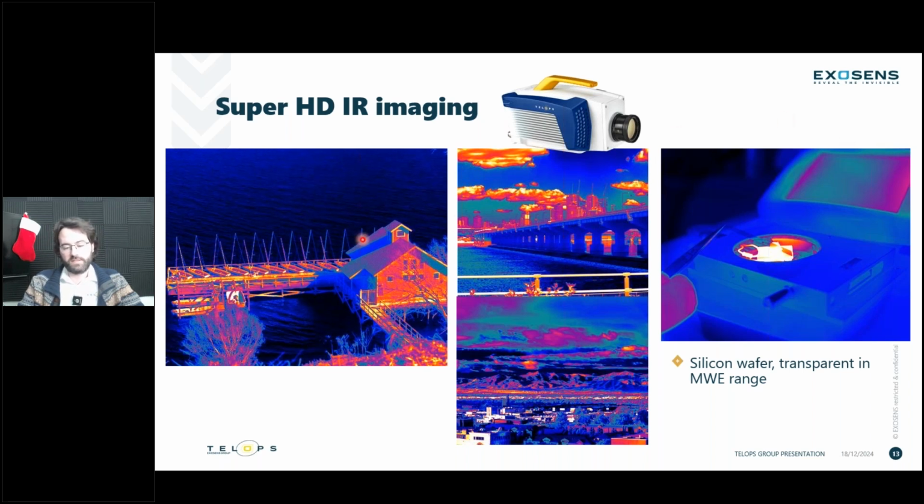So this one was in Geneva, like I mentioned, in the northern part of the US. This camera did go to South Korea. So we had some great images that were taken there, and at a workshop in the US as well, some great super HD images that were taken of a mountain field.